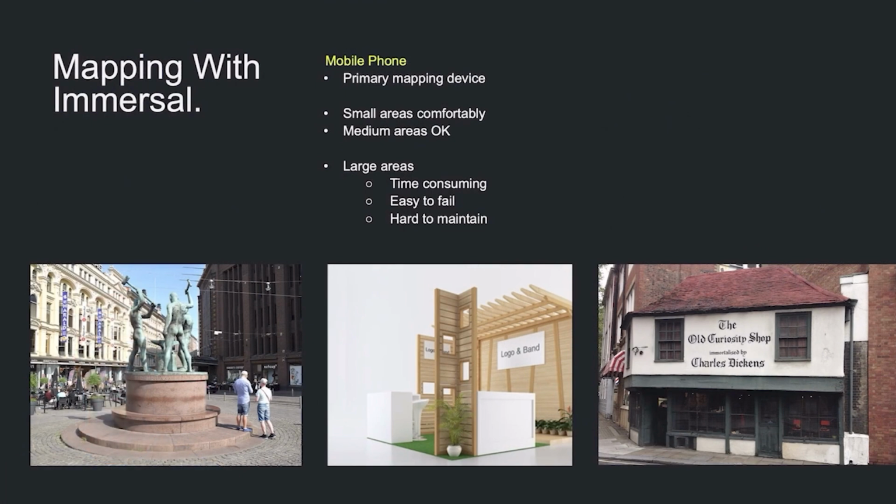Now, in the past, we have relied mostly on mobile phone mapping, and this is good for small targets and medium-sized targets. Well, medium-sized targets start to become cumbersome already if there are corridors and rooms, like inside a typical house. Large areas have been time-consuming to map, and it's really easy to make mistakes there, and the maps can fail for a number of reasons.